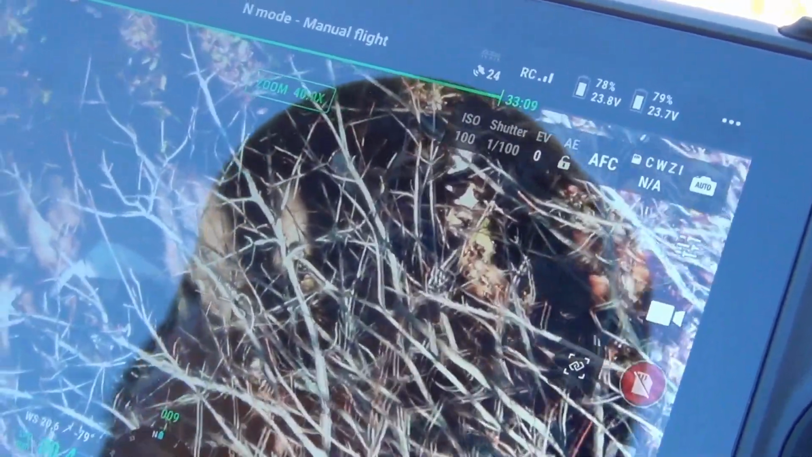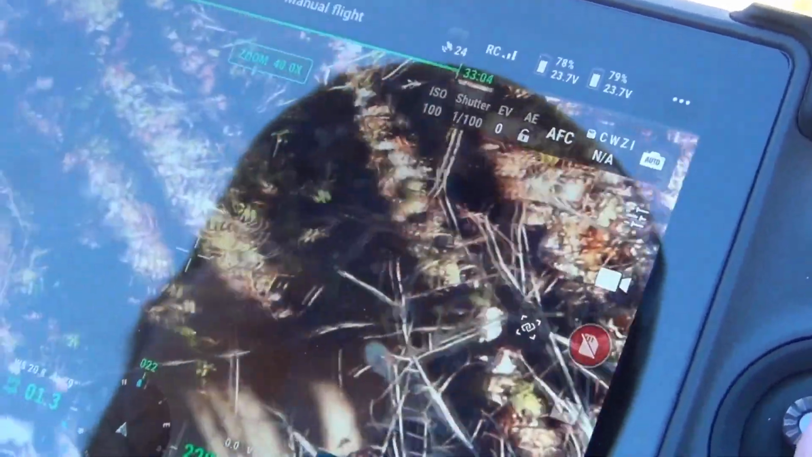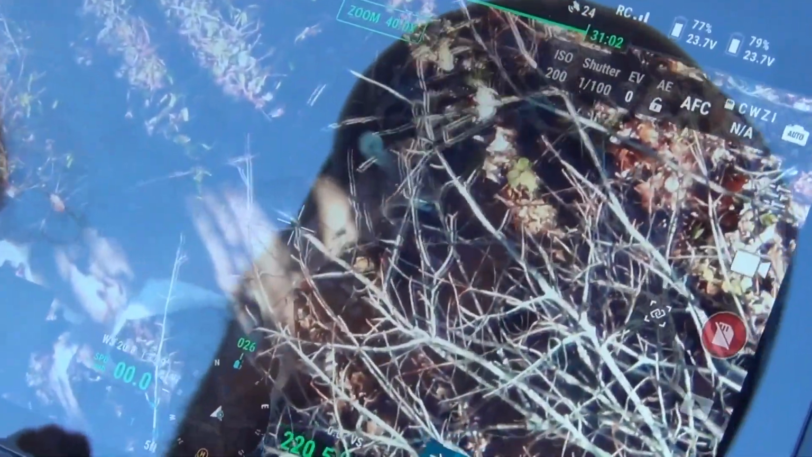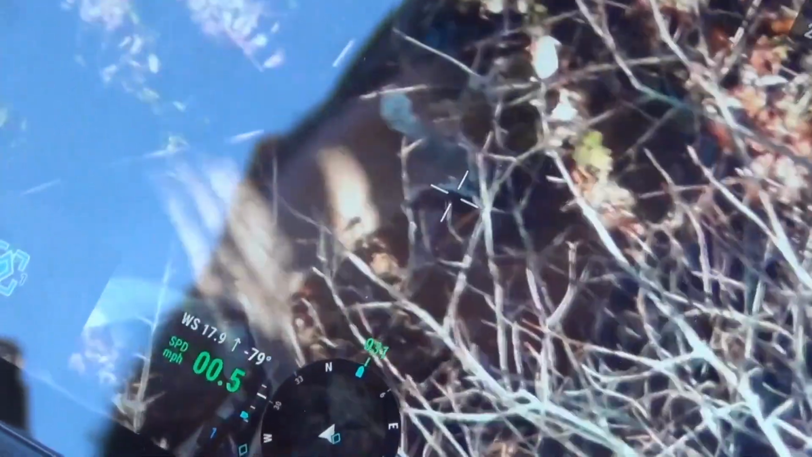Is it dead? Hold on. For sure? Let me get a little better look on him. Uh-oh. Lawson is going to crap his pants. There's his rack. There he is. Dead. He's down. Let me zoom in on that. Oh, yeah, I see the rack. Try to get around here a little bit more. You can see it.